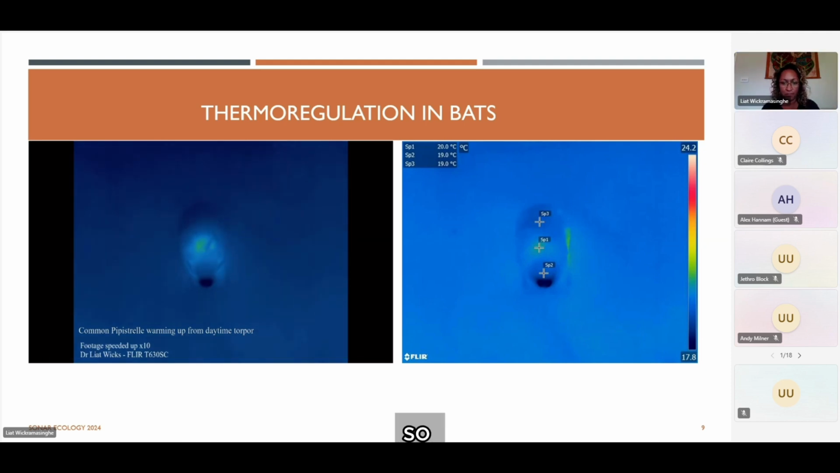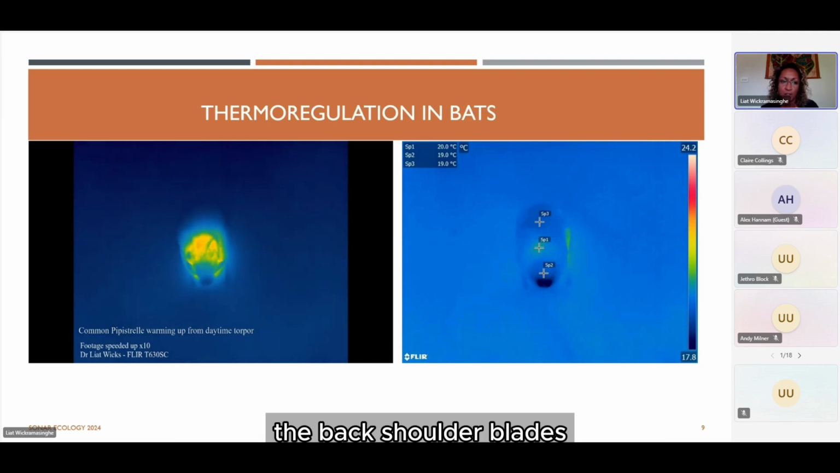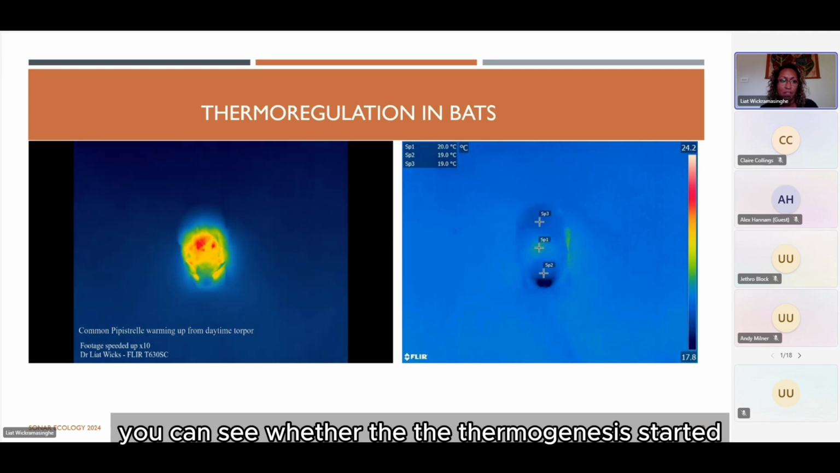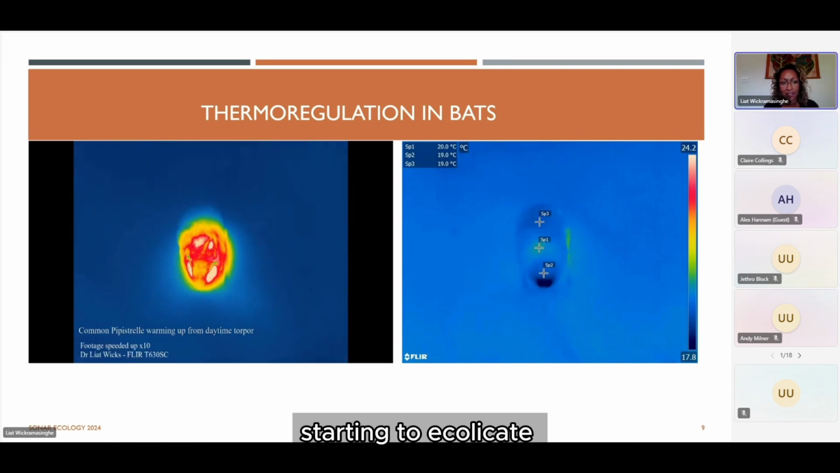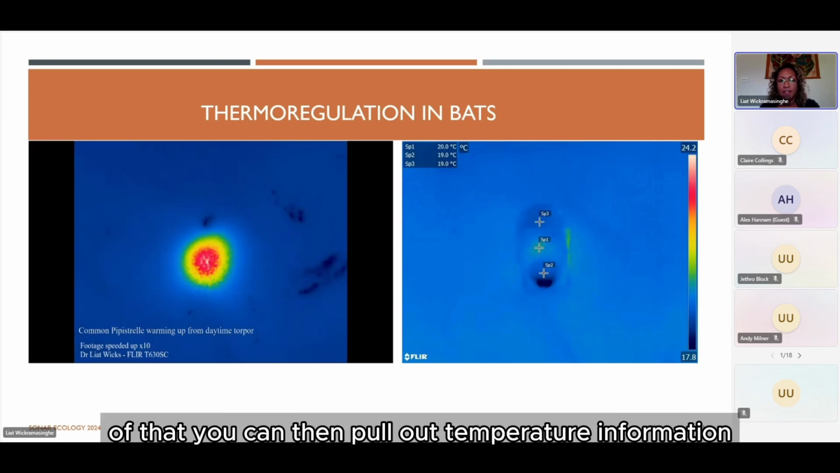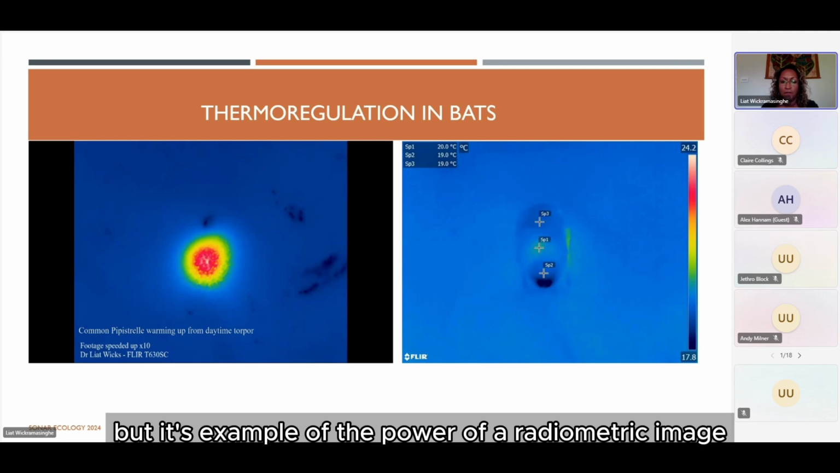So it will arouse using a process called thermogenesis of brown fat that's concentrated between the bat's shoulder blades. Using a dynamic radiometric video, you can see where the thermogenesis started and how that heat dissipates throughout the bat's body. It's increasingly getting more active, its ears are twitching, starting to echolocate, and then it will eventually fly off when it reaches flight temperature. All of that, you can then pull temperature information out of. So this is just an example. We don't need this in our day-to-day work, but it's just an example of the power of a radiometric image.